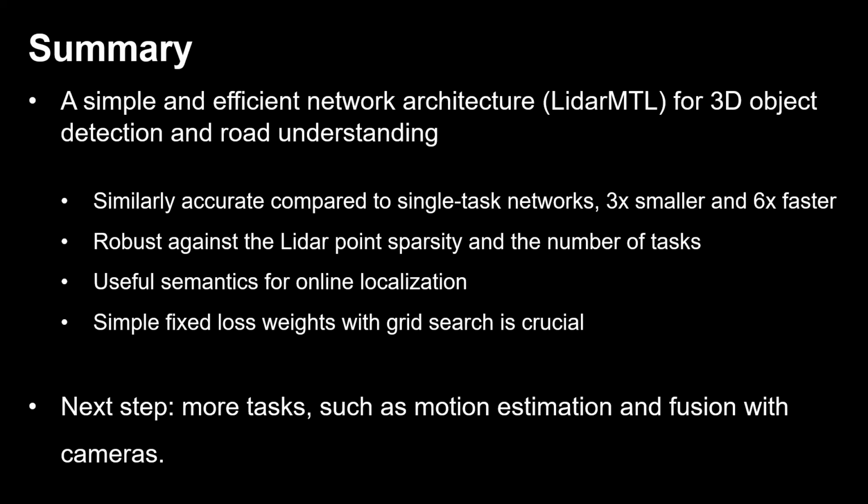Ablation studies show that the network is robust against the LiDAR point sparsity and the number of tasks, and it provides useful semantics for online deployment. We also show that a proper loss weight setting is important in training the network. In the future, we plan to extend the network to process multiple frames for motion estimation and to fuse with camera images.